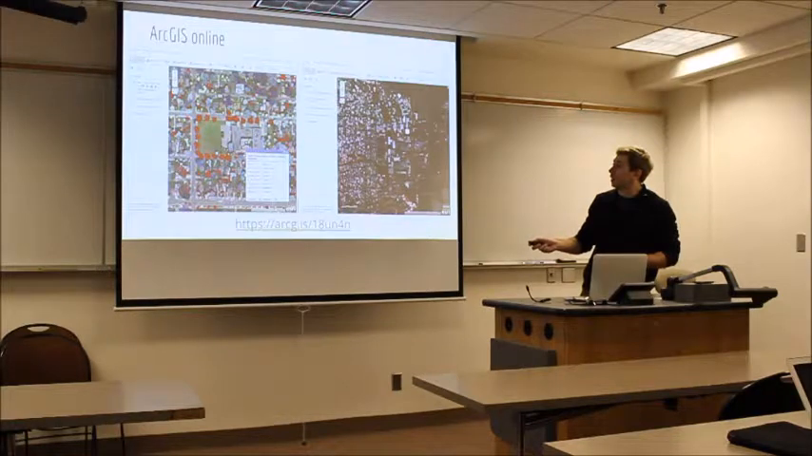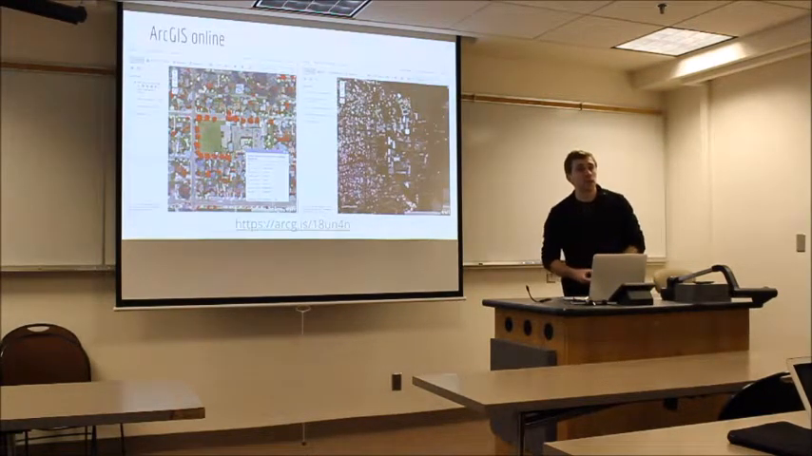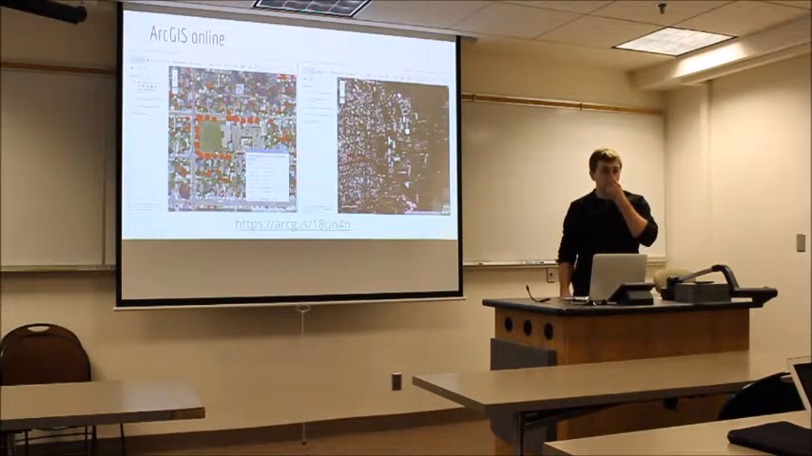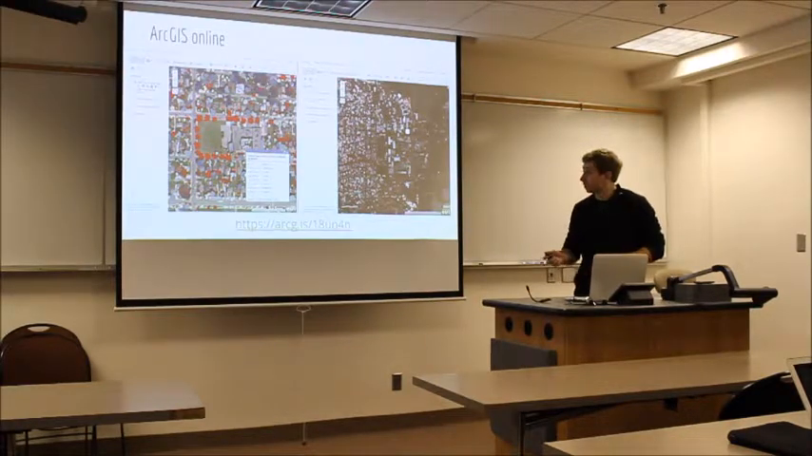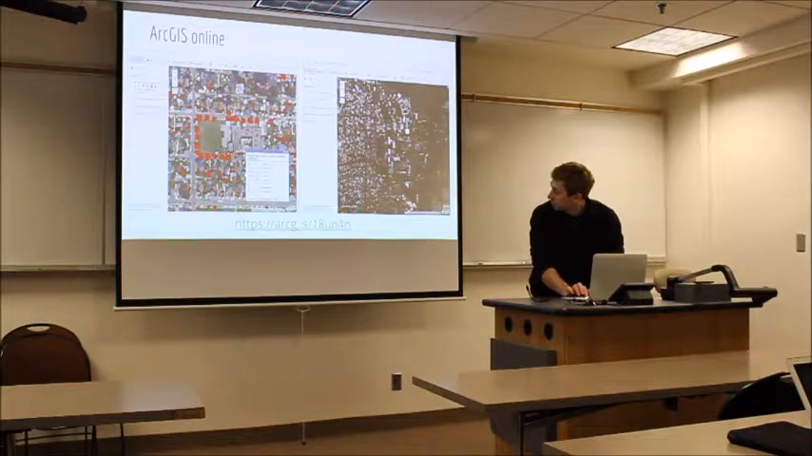And then also in red here is the tree canopy loss. So canopy that's been lost since 2000, between the dates of 2007 and 2015. And then also the raster surface model is published as a tile layer. So let's see, I wanted to pull this up as well.